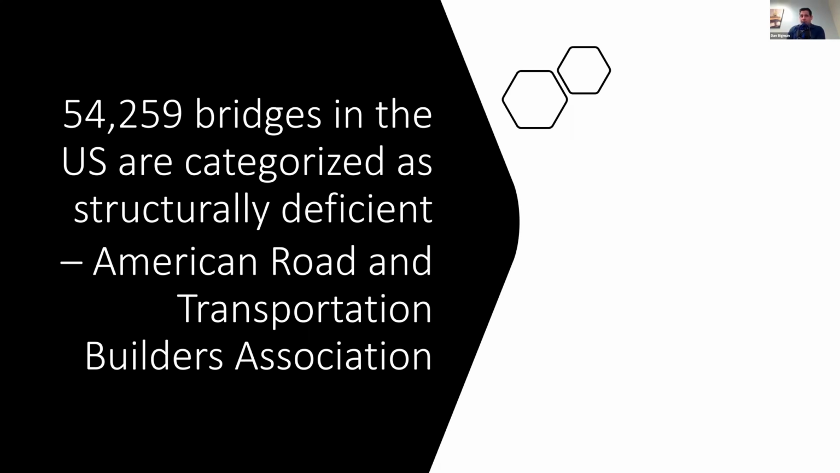54,259 bridges in the US are categorized as structurally deficient. This is the worst case for a bridge, and that's almost 10% of the bridges in the US. This does not include bridges that are deteriorating but not categorized as structurally deficient. There are quite a few of those. But this is, again, another real problem. This is a problem for people's safety, the communities that we all work in, and the roads that we all drive on.